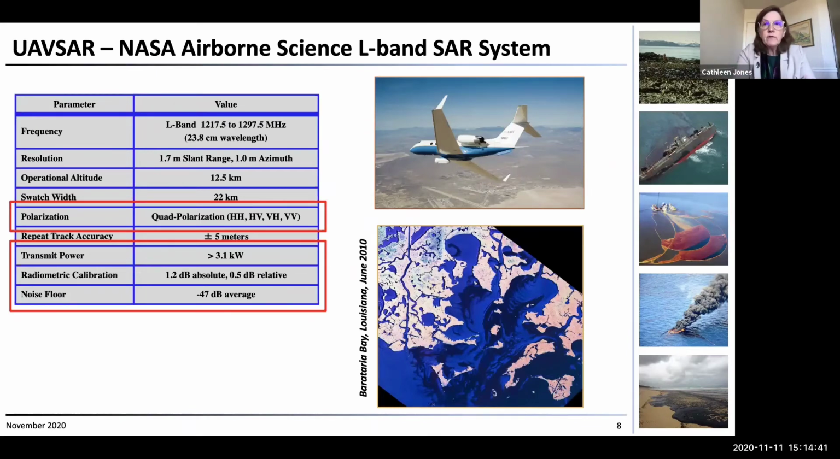So UAVSAR started flying around 2008, collecting data. It's used primarily for studies initially in California, and it was actually designed for doing NISAR studies, so interferometry. But it's a full polarization system, so it can transmit horizontal polarization and receive horizontal polarization, and transmit vertical polarization and receive vertical polarization. That means it completely describes the electromagnetic scattering by having these complete orthogonal components for the polarization of the radiation.